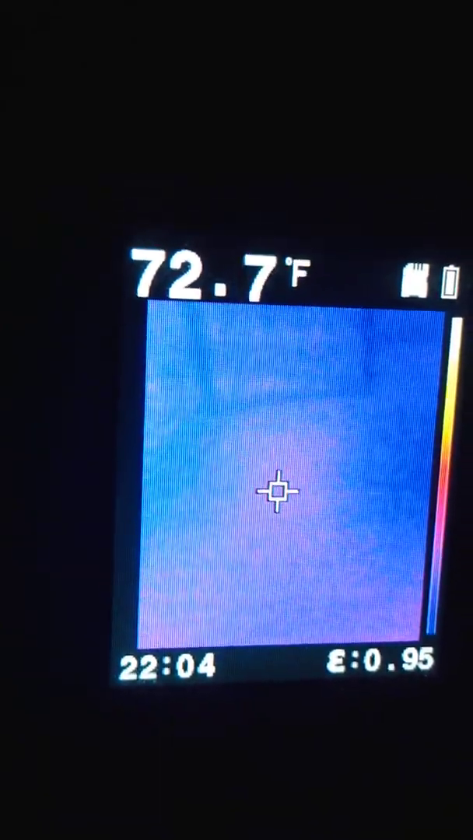I'm using the FLIR TG-165. I wasn't having a hard time sleeping, so I figured I would get up and utilize the TG-165 to see if I could find any cold spots, unexplained cold spots.